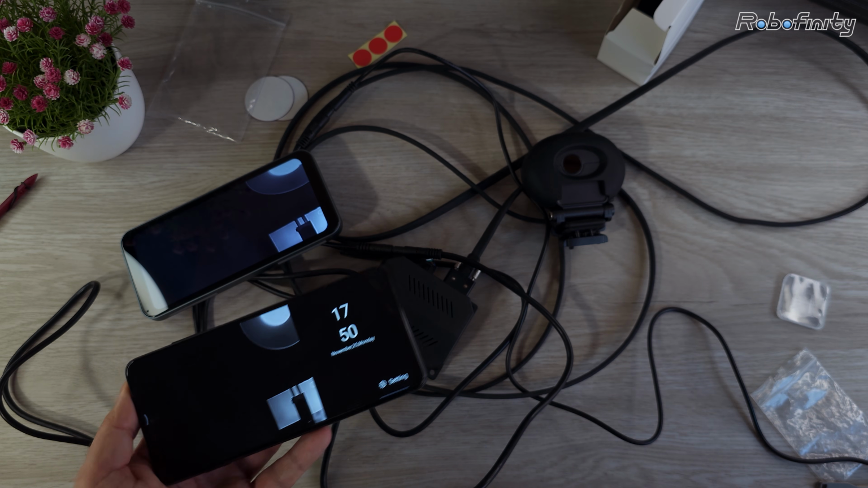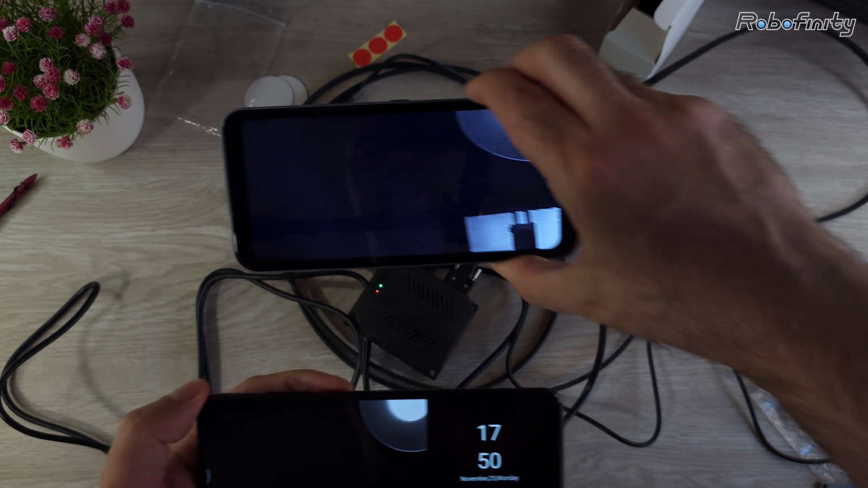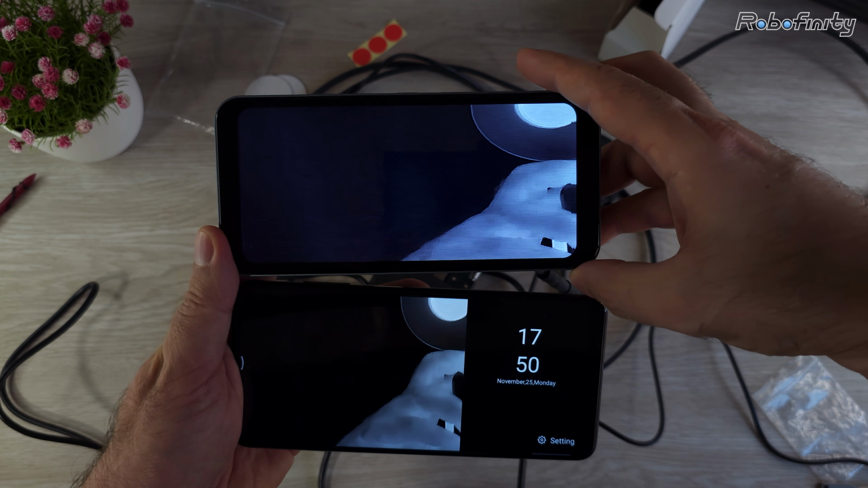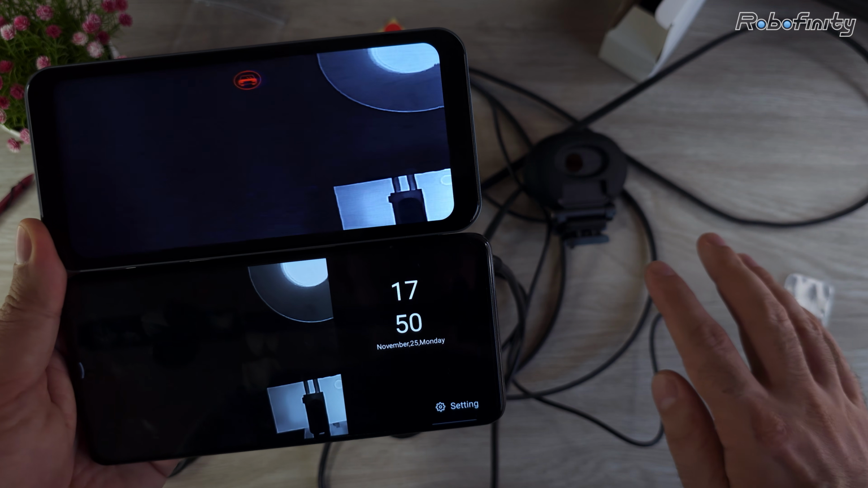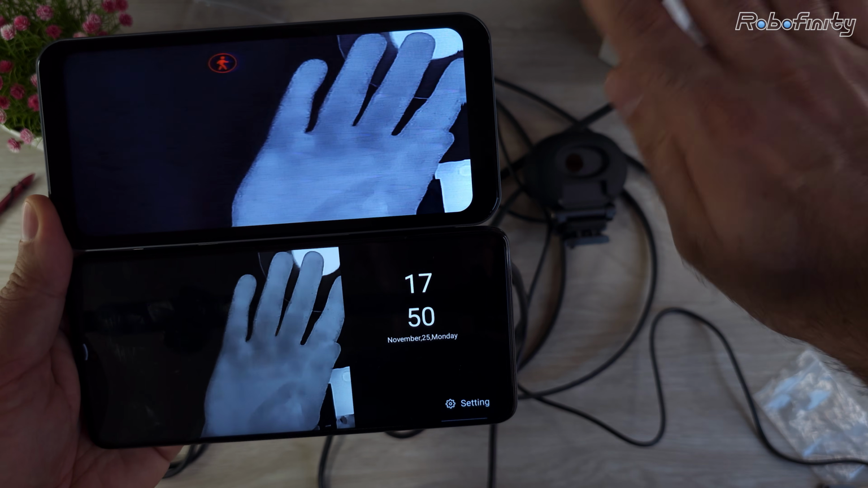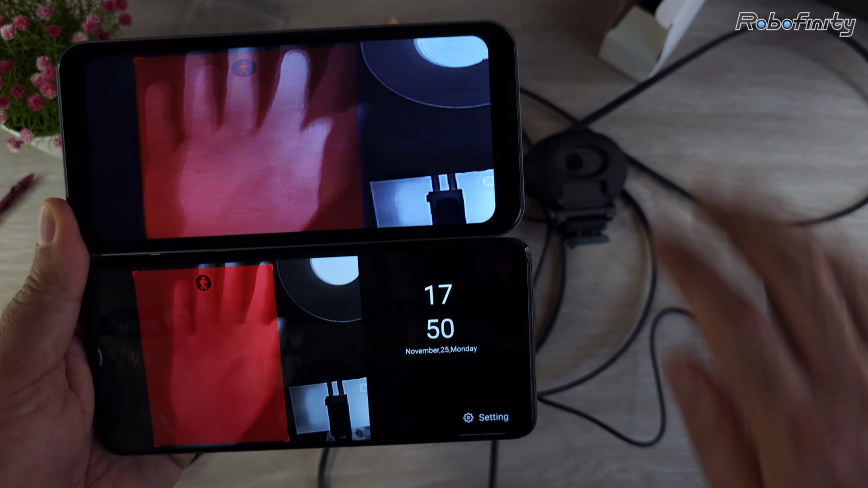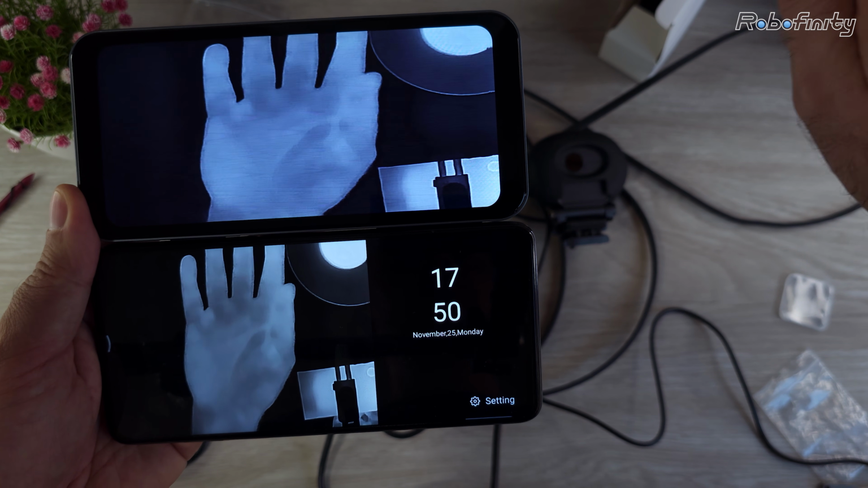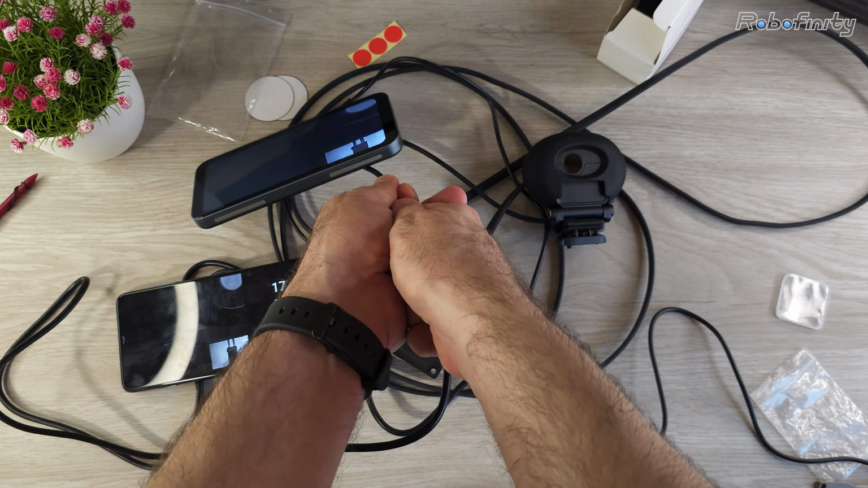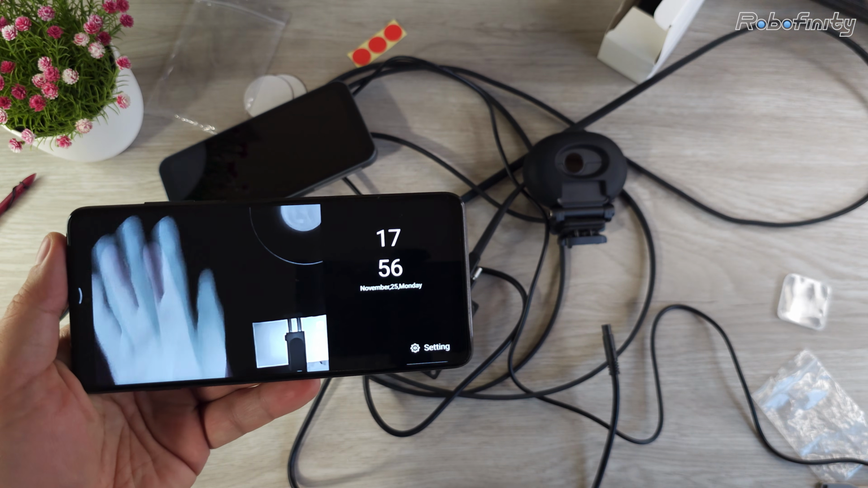My only problem with the primary screen is that it's stretching the image out to fit the screen, while on the secondary screen you get the original image aspect ratio, which I prefer more personally. And as you can see, there is no delay between the two screens, so I'd rather use the wireless screen myself. This is personal preference. And if I use the wireless screen, obviously it makes for less cable, so aesthetically it's also more pleasing. As you can see, disconnecting or not using the main screen at all is not going to cause any problem with the functionality. You can use it as normal.